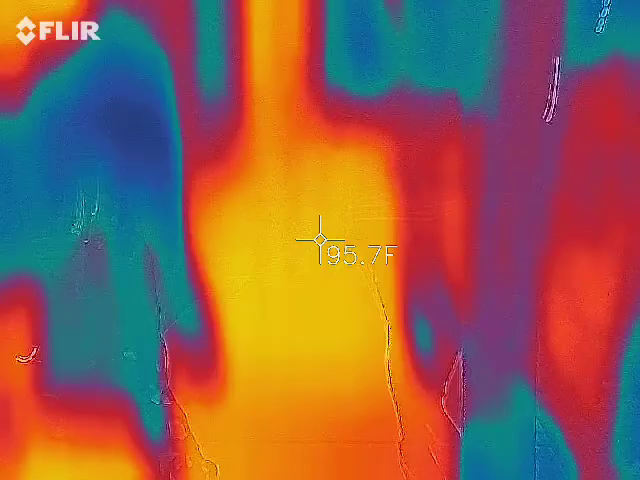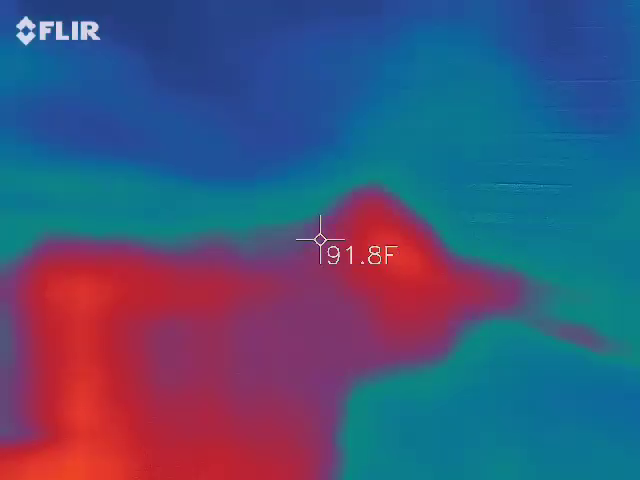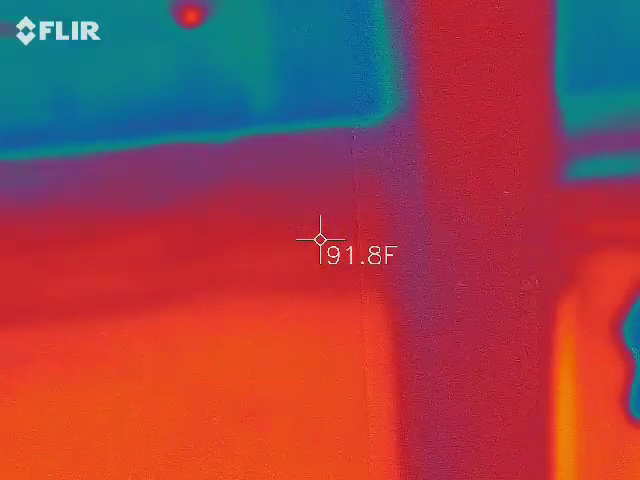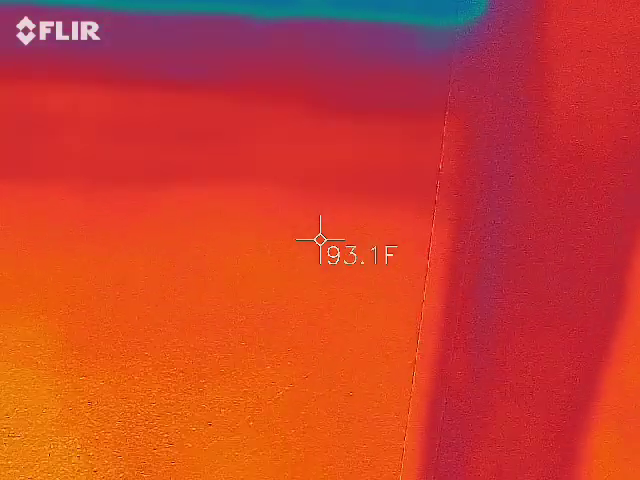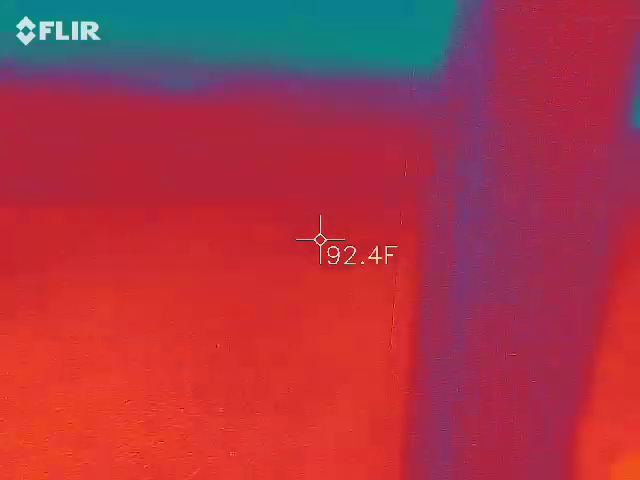All right. It's going. If there's a pattern, then there's nothing bad. But if it's going, I guess this thing's waterproof, right? It's going. Oh, it's going.